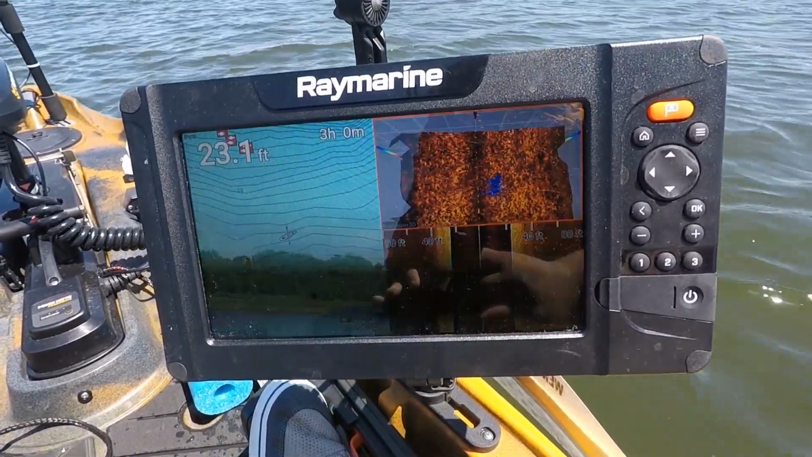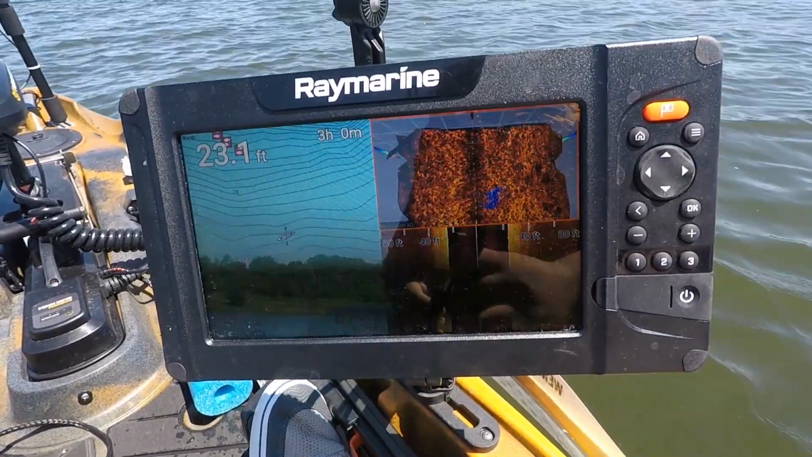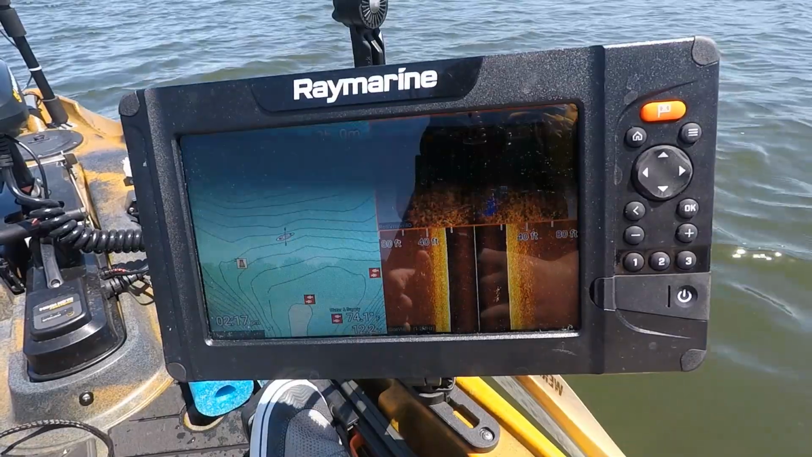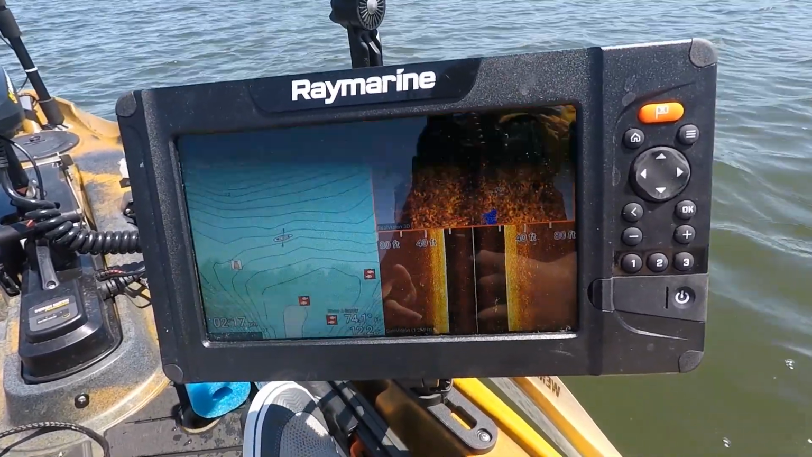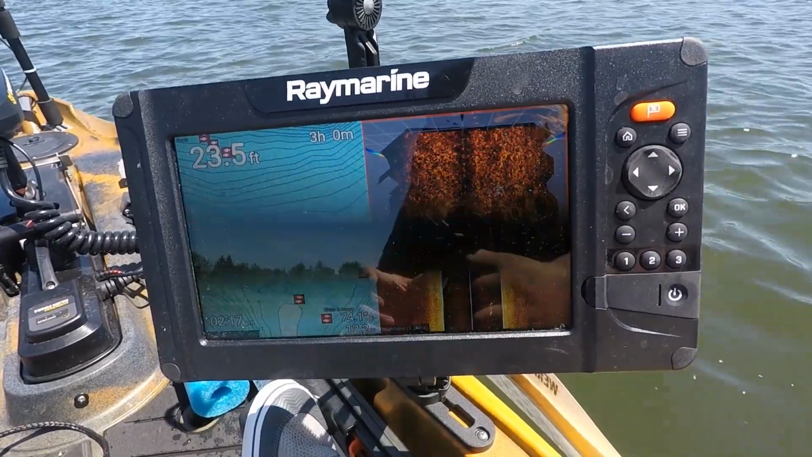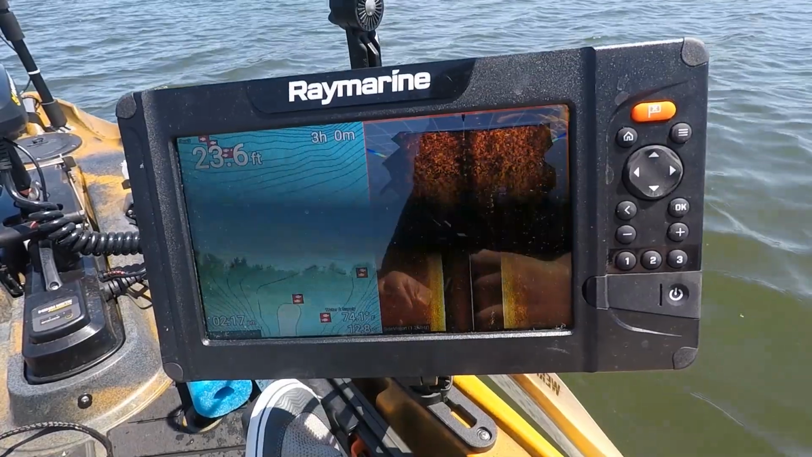All right, so let's talk about how I set up the screen. First of all, 99% of the time, as you see here, the way I'm using the screen is with a three-way split. I'm going to have the chart plotter on one side, and then I'm going to have the 3D and the side imaging on two split screens on top of each other. And I do this by design.